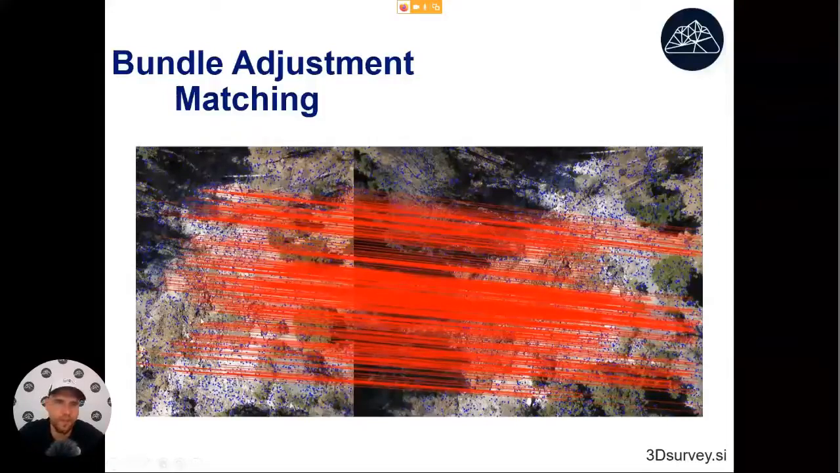So we have image one, image two. If they have a similar scale, then the matches will go in parallel. If they have different scales, they might go like that, or they can even be rotated. But always there will be a certain pattern to them. And that helps us distinguish the right matches from the wrong ones.